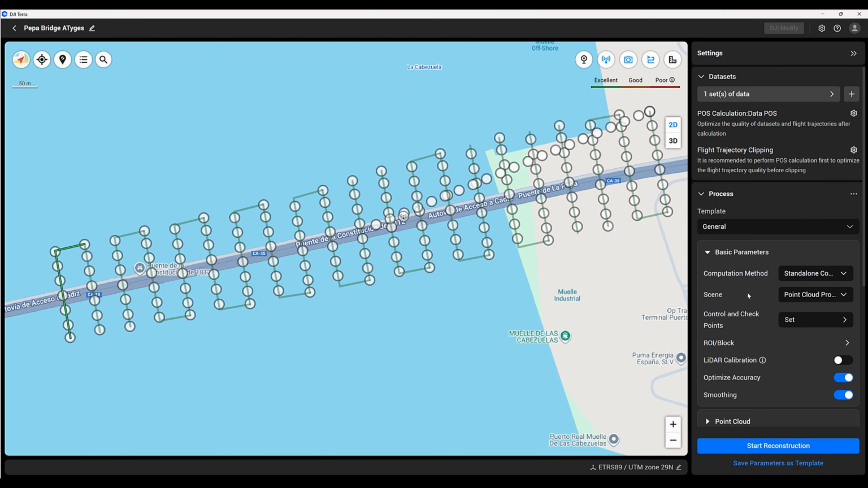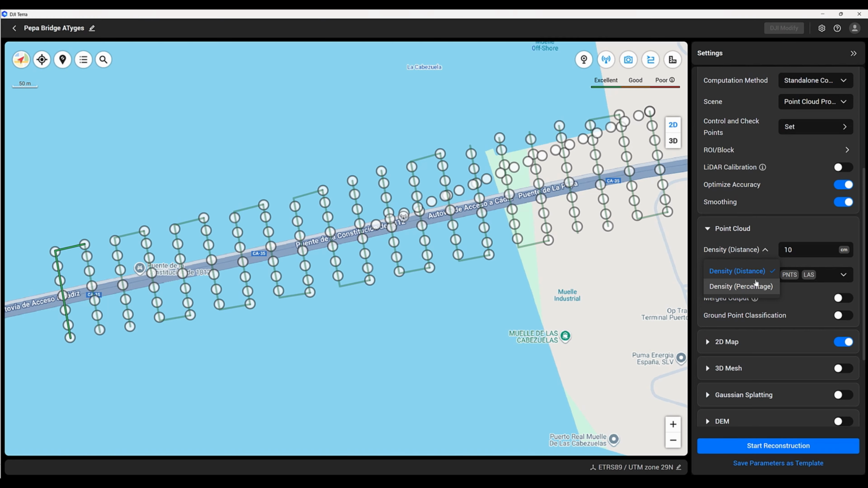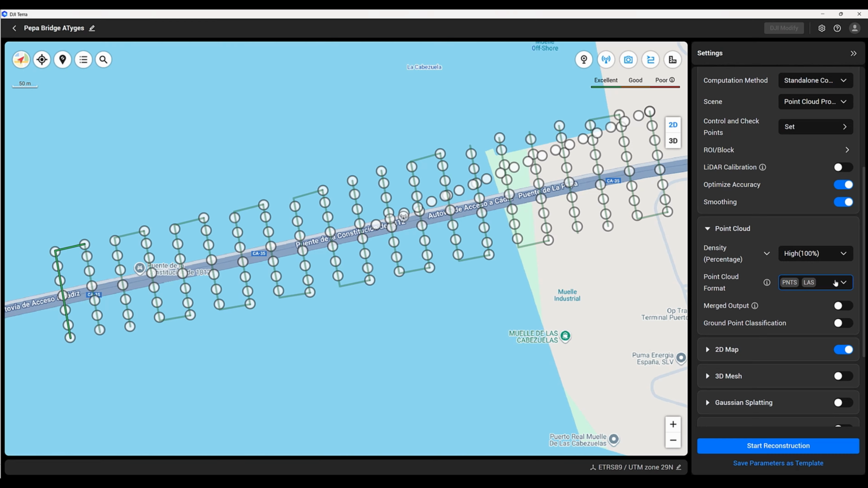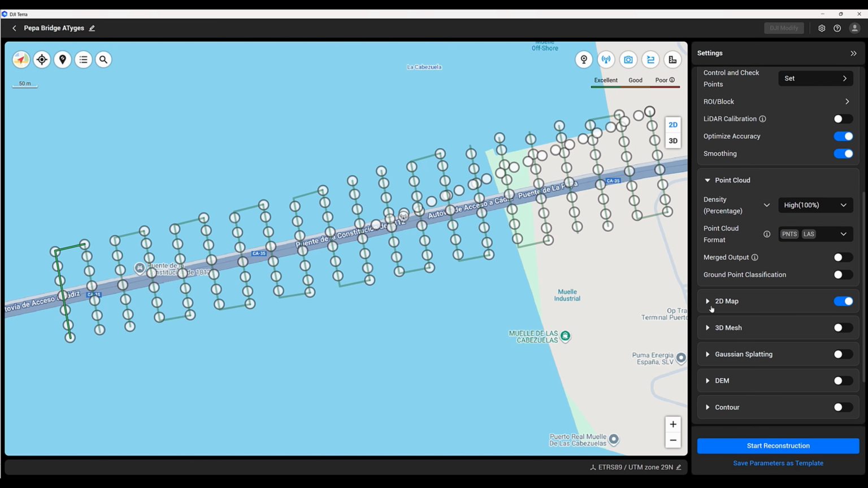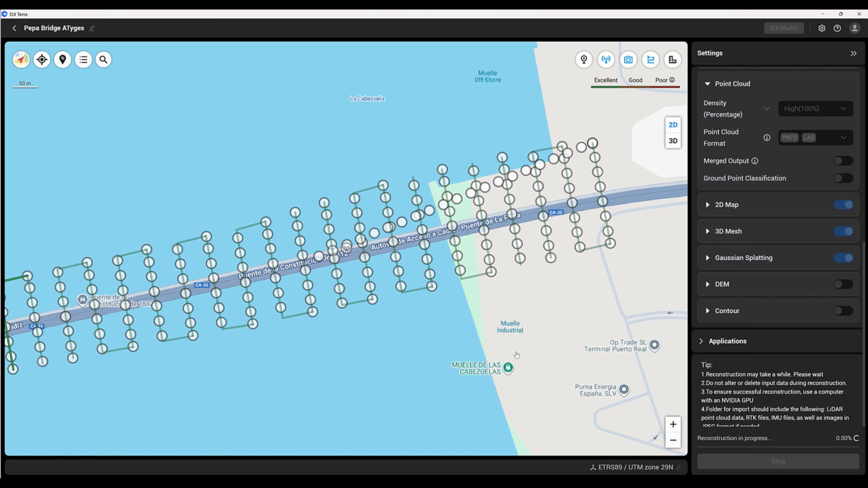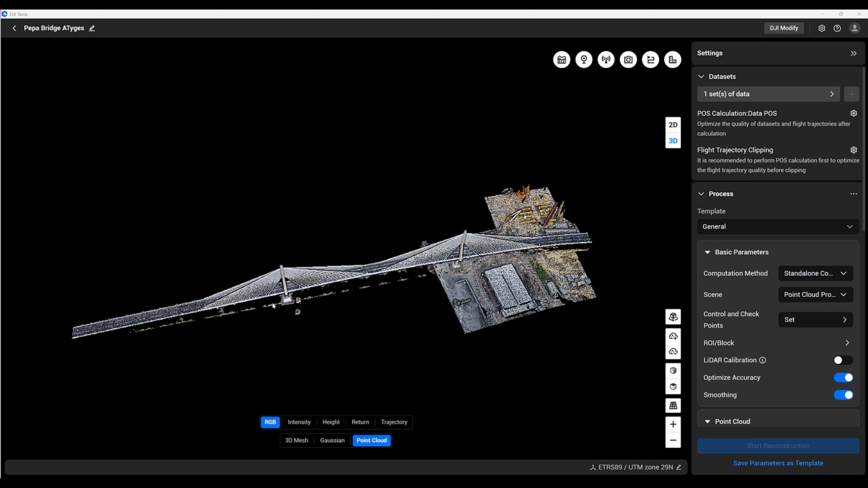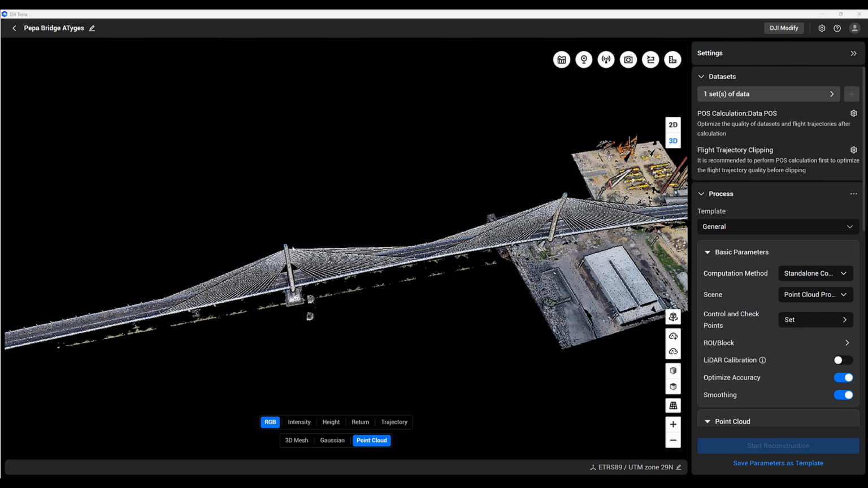Processing parameters are then configured. Optimization, accuracy enhancement, and smoothing options are enabled, and the point cloud density is set to high. The reconstruction outputs are selected, including orthophoto generation, 2D maps, a 3D mesh model, and Gaussian splatting reconstruction. Once all parameters are confirmed, the reconstruction process is started. After several hours of processing, the final results become available.